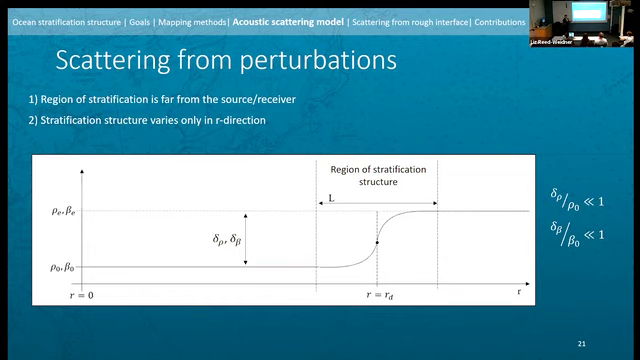And that will control how intense it is. If L is small, then this change is happening rapidly, but it can be very extended. We also assume that this region is far from our acoustic transceiver and receiver, and it only is really varying in one direction. And this allows us to define a one-dimensional acoustic scattering model.